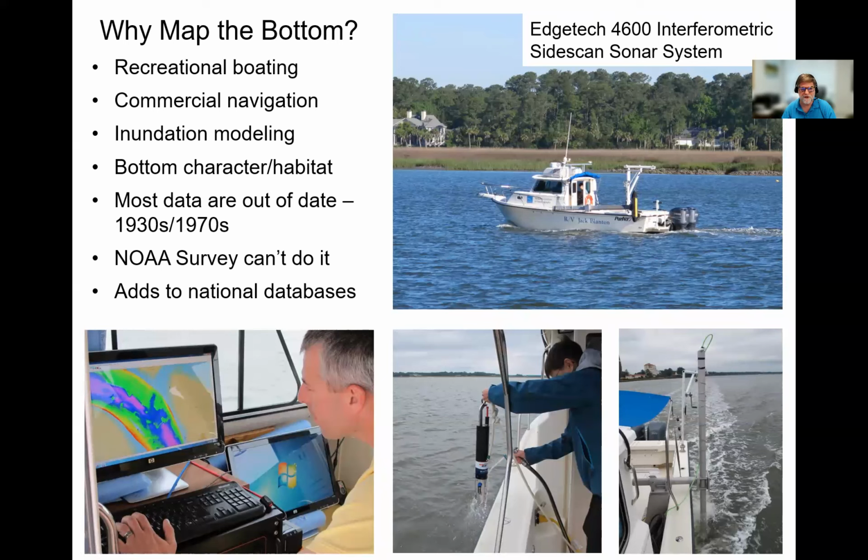Secondly, for safety of commercial navigation, we need to understand the clearance depth, the minimum depth that larger vessels have under their hulls, moving through things like our artificial reef areas. And thirdly, inundation modeling depends on good bathymetry data. And so if we want to have good storm inundation modeling done by the Corps through things like the SLOSH model, we need to have good bathymetric data.